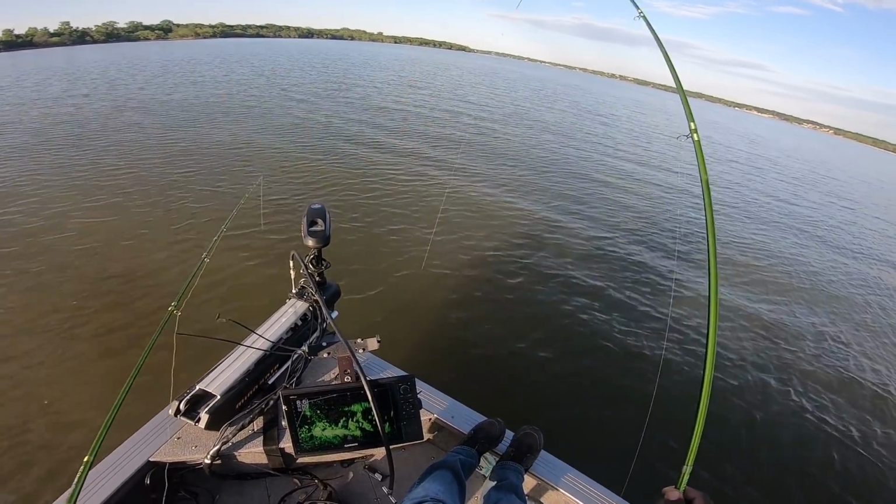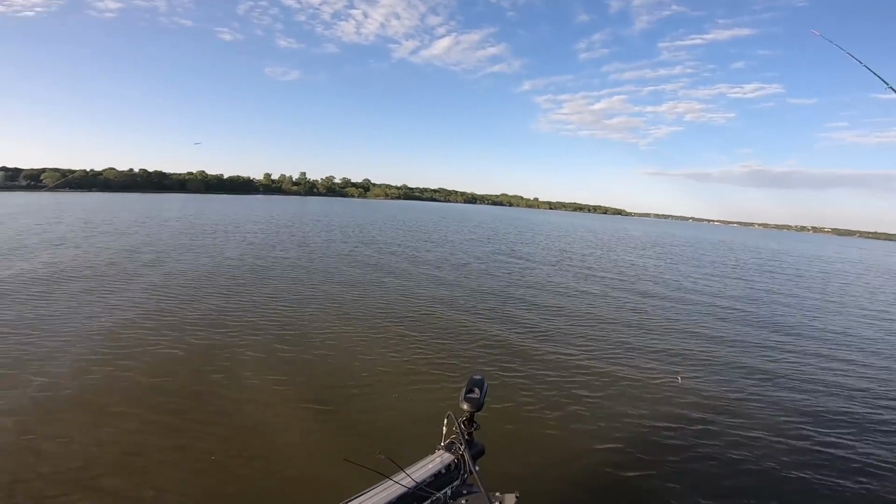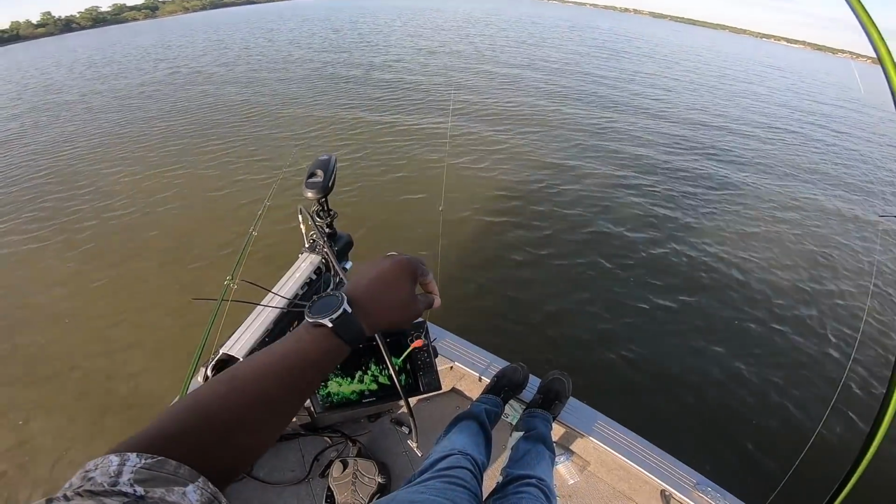Oh, there it is again. There it is. Man, that's got to be my hook. You seen that? That's twice now. I mean, the hook looks okay. I guess I could close the gap a little bit. Something ain't right with that.